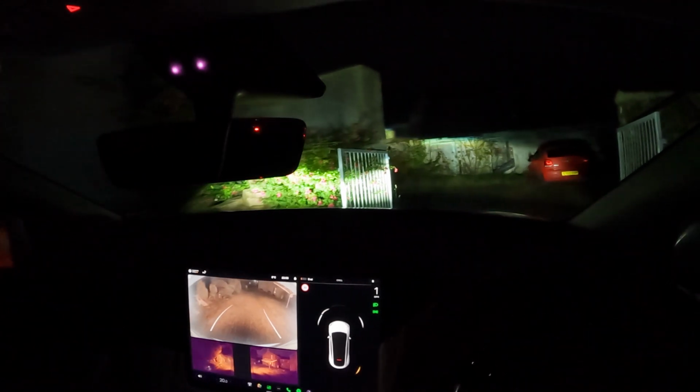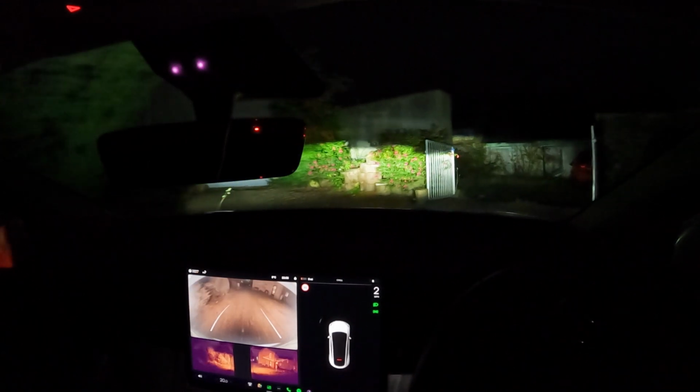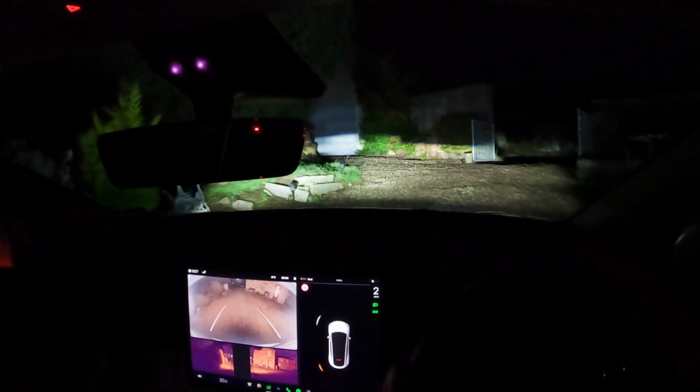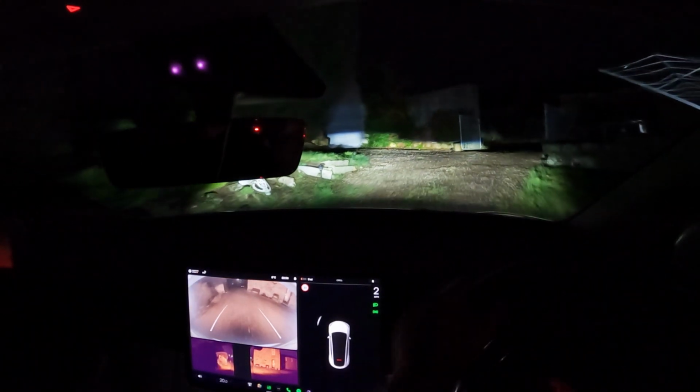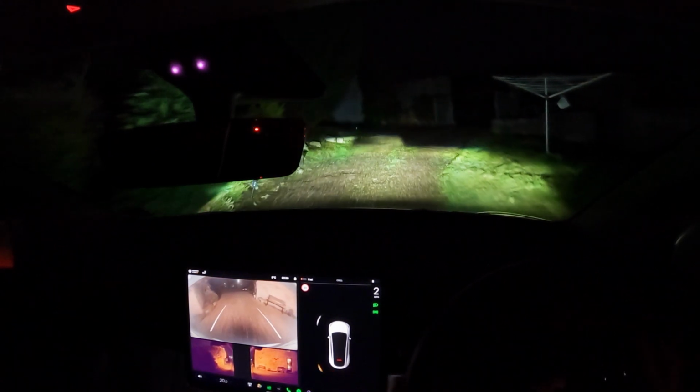Now, you might be wondering what on earth I'm doing. To get down my driveway and to have the cars pointing the right way, the easiest way to do it is to reverse, which is what I'm doing, which is a bit of fun at night, but it's okay.